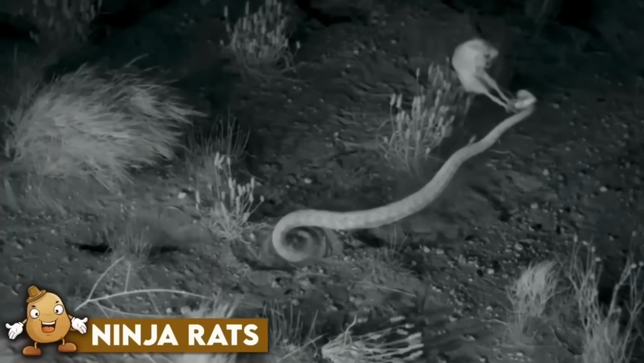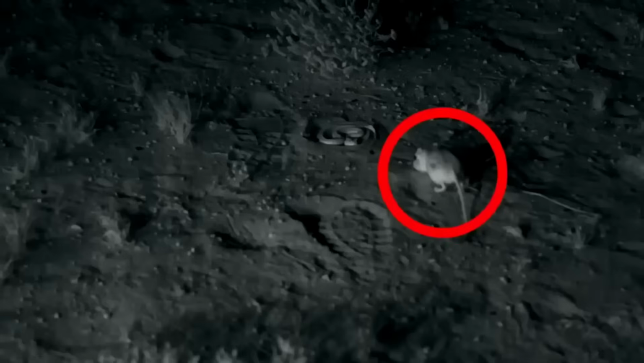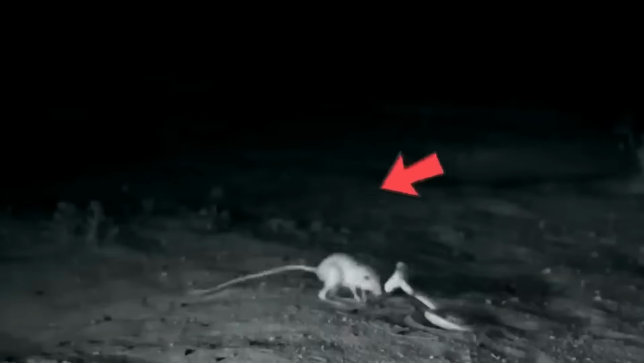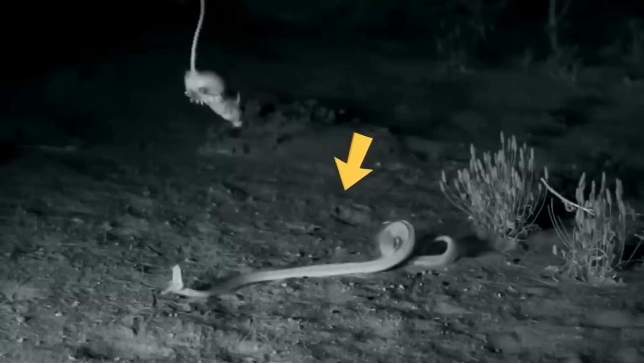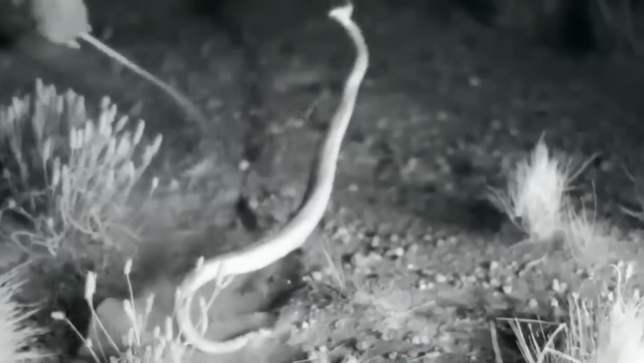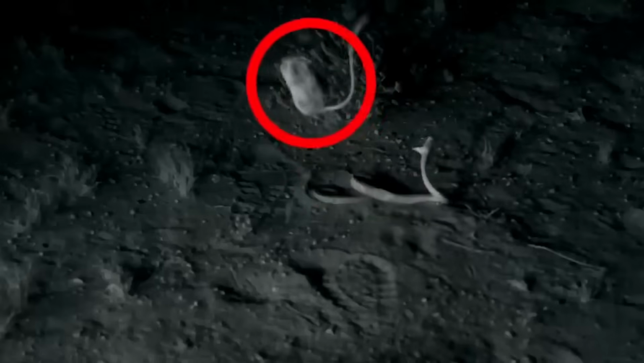Ninja rats. This trail cam entry stars these ninja rats. They're small rodents that can be found in the desert, hopping around like kangaroos. But don't underestimate them just because of their size. When they're out searching for food, snakes might come after them, thinking they're an easy meal. But these ninja rats are ready to fight back. With their big legs and lightning-fast reflexes, they can easily kick a snake out of the way.